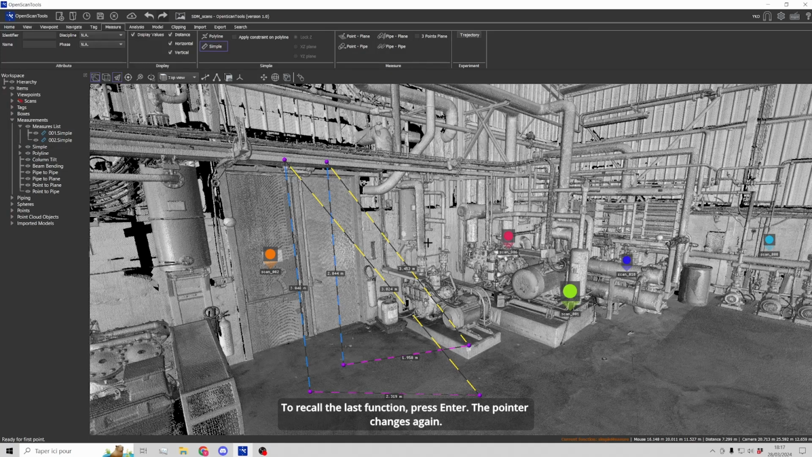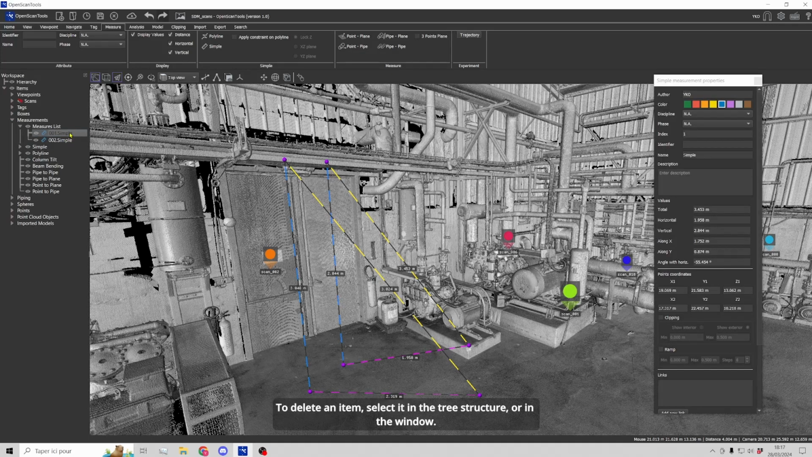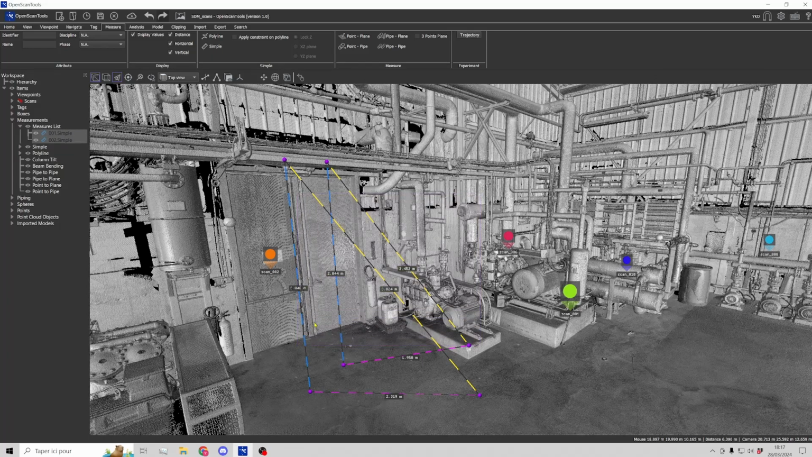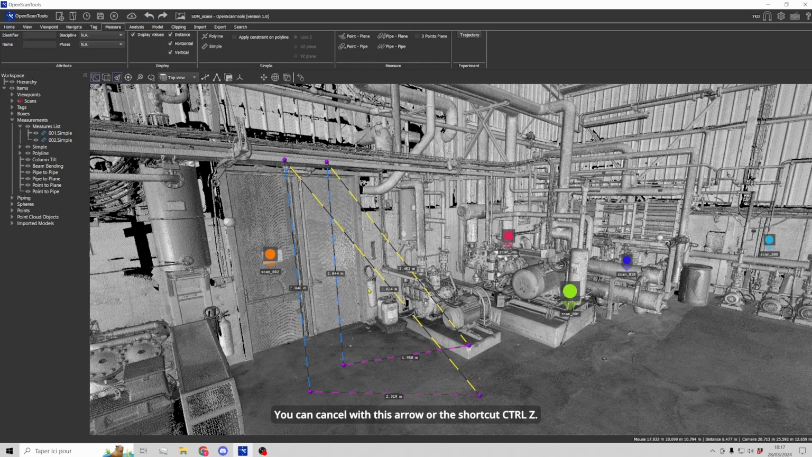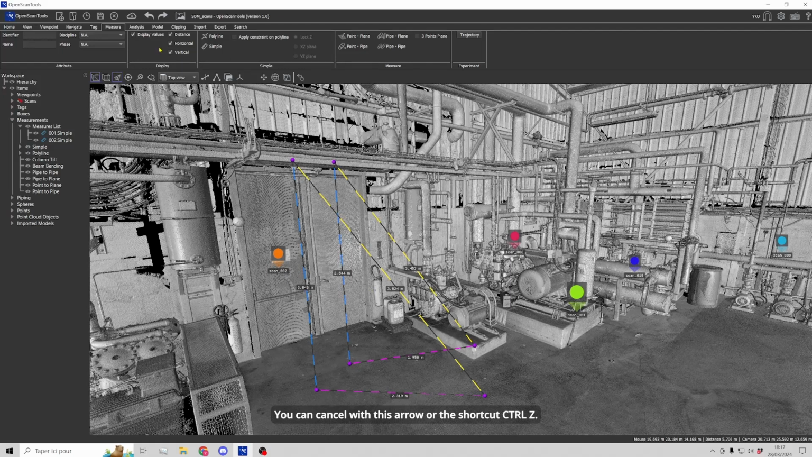The pointer changes again. To delete an item, select it in the tree structure or in the window. You can also right-click and create a selection rectangle above the items to be selected. You can see that they are selected in the tree structure. We can now delete them. You can cancel with this arrow or the shortcut Ctrl-Z. You can choose which components to display.